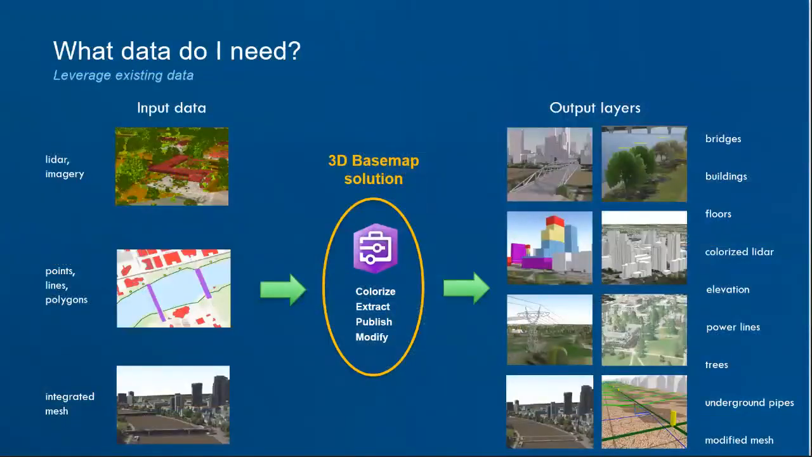So what data do you need to do this? Pretty much you just need LiDAR, points, lines, polygons. You can use an integrated mesh. Integrated meshes, I was going to say,